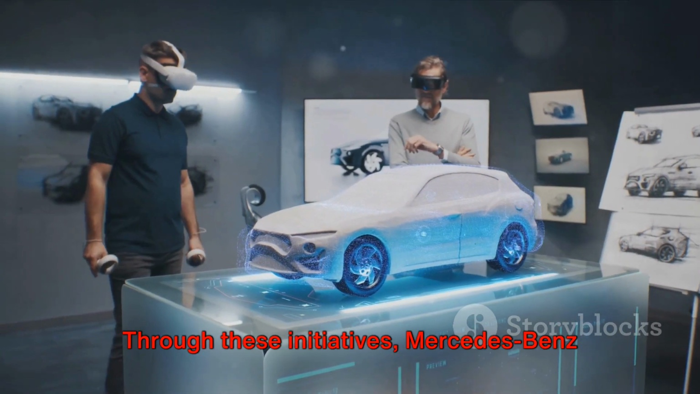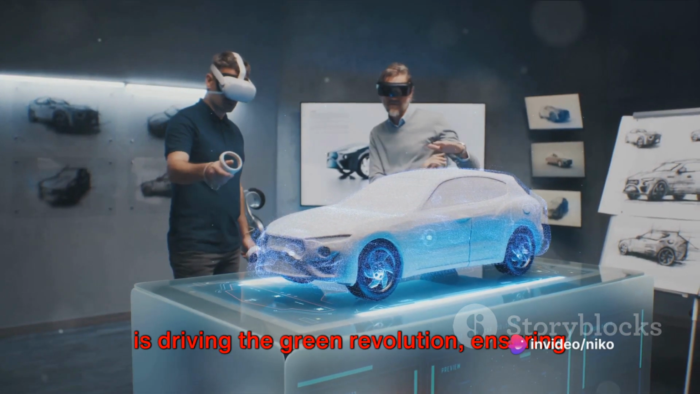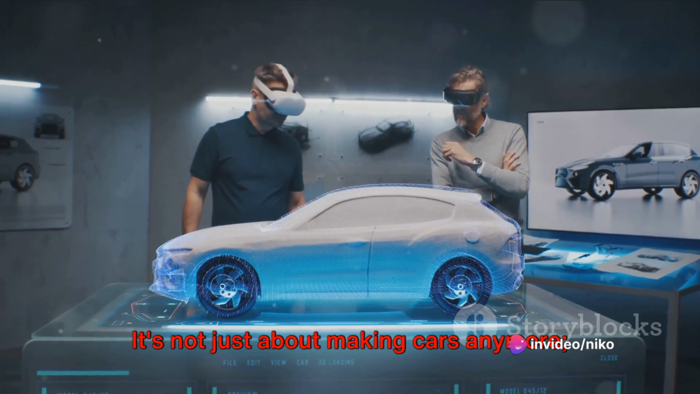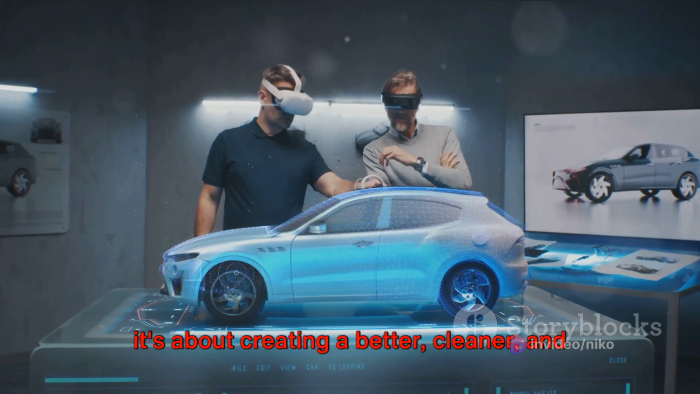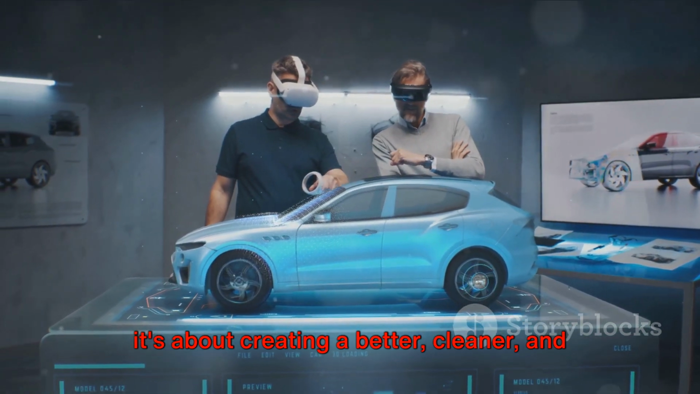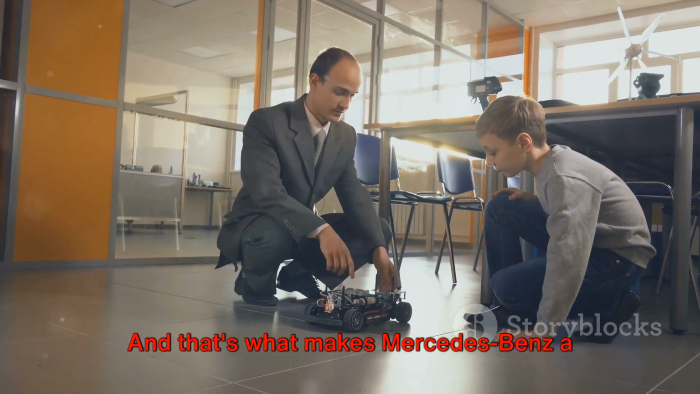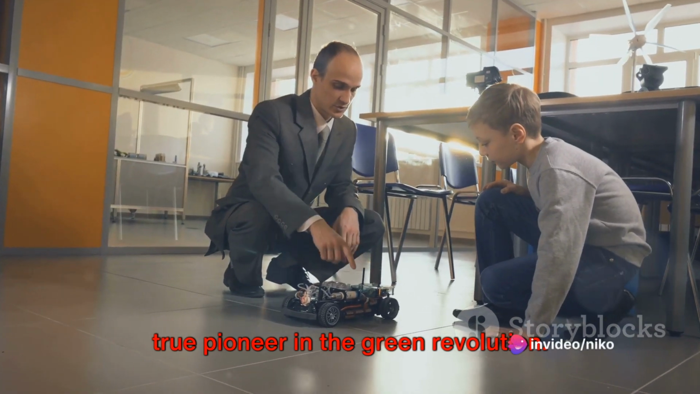Through these initiatives, Mercedes-Benz is driving the green revolution, ensuring a sustainable future for our planet. It's not just about making cars anymore, it's about creating a better, cleaner, and more sustainable world. And that's what makes Mercedes-Benz a true pioneer in the green revolution.